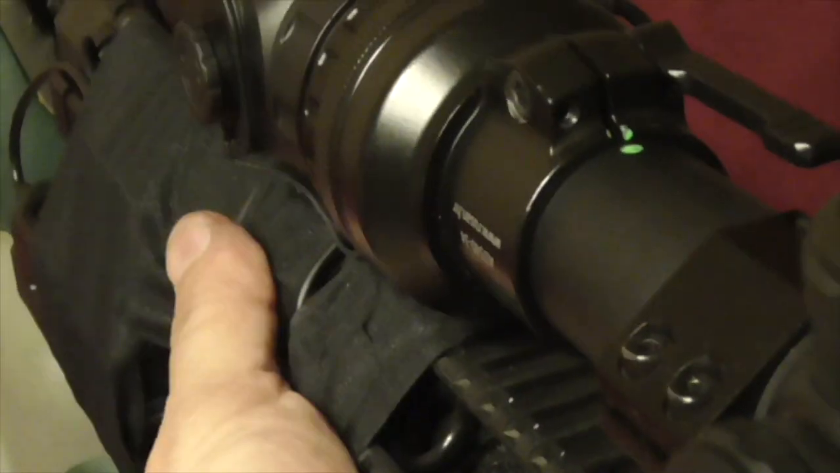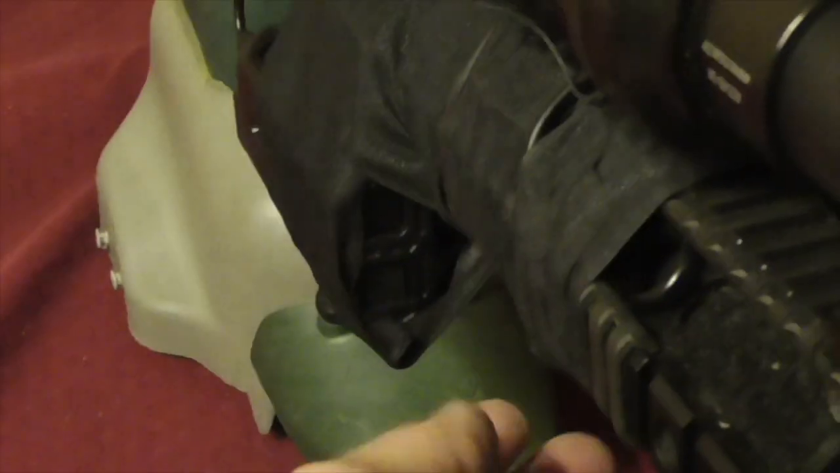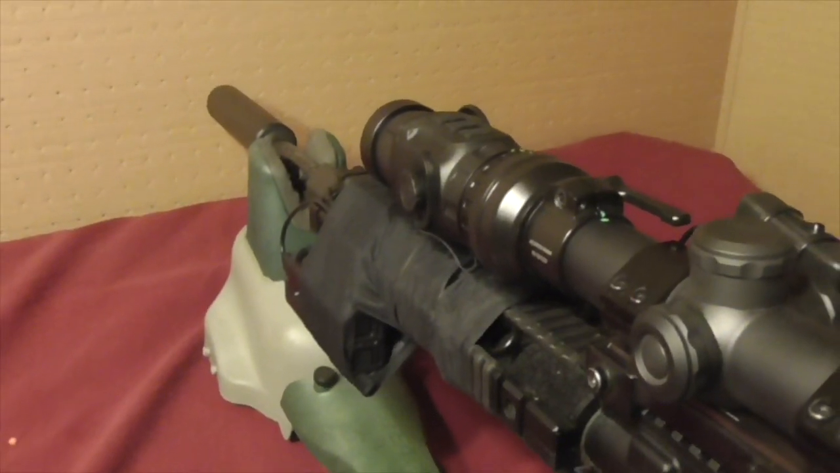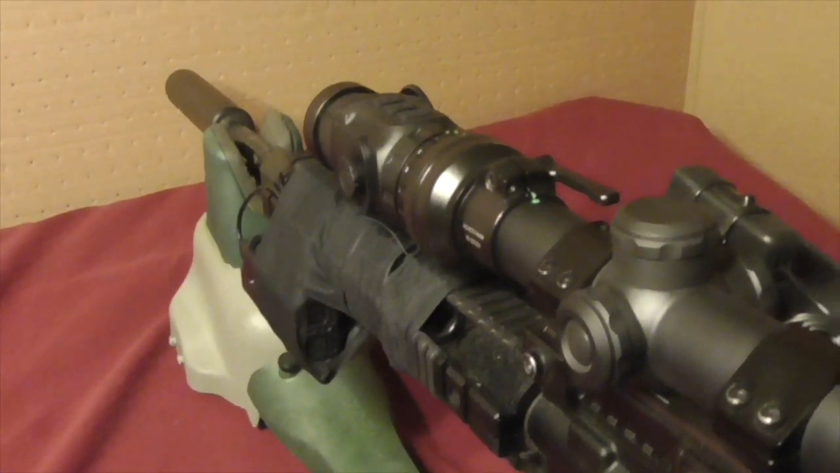It just makes it smoother and a little easier to grip, without those zip ties digging into you or you accidentally creasing a wire trying to grip the rifle. So that's just another technique I use to keep the wires managed and keep a secure grip on the firearm.